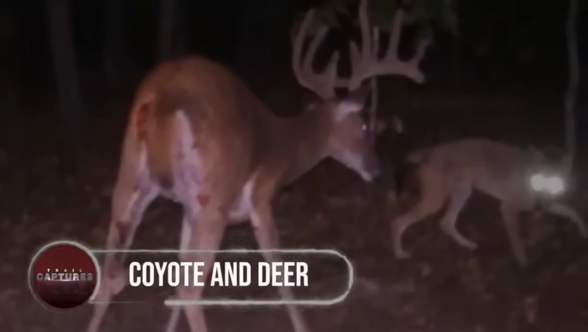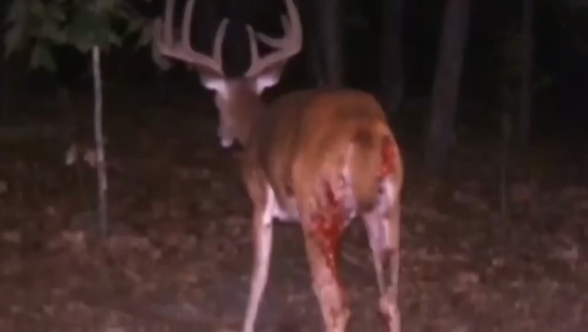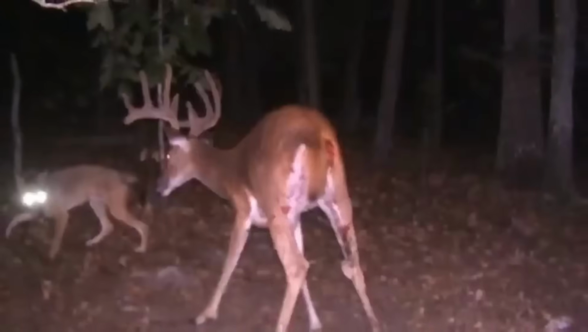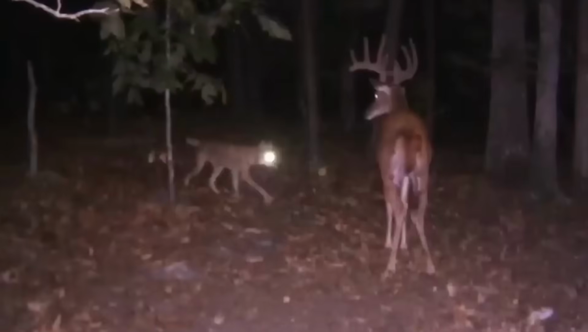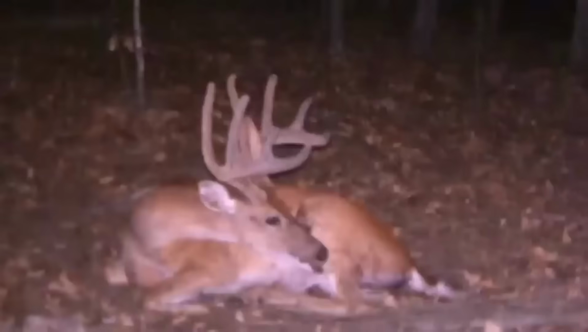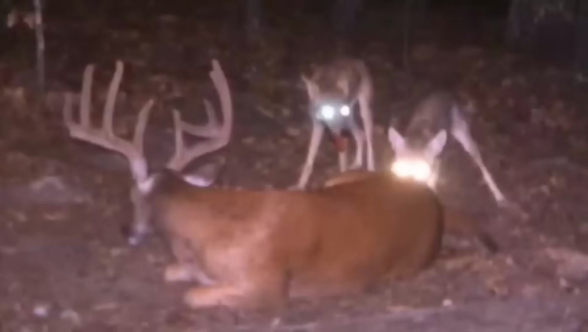Coyote and deer. An injured buck could be seen standing in front of the trail camera, and behind it, there were two small but extremely hungry coyotes waiting for the buck to pass out so they could enjoy their meal. And though awake, it feels like the buck has lost all hope for life, as it does not fight with the coyotes approaching it.